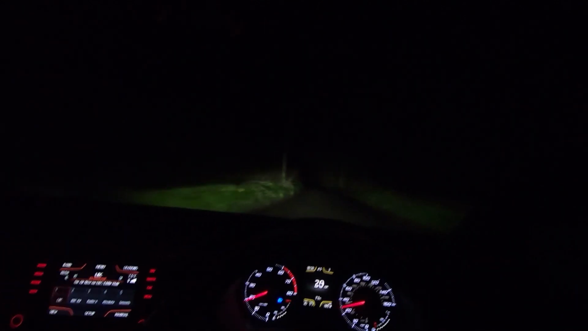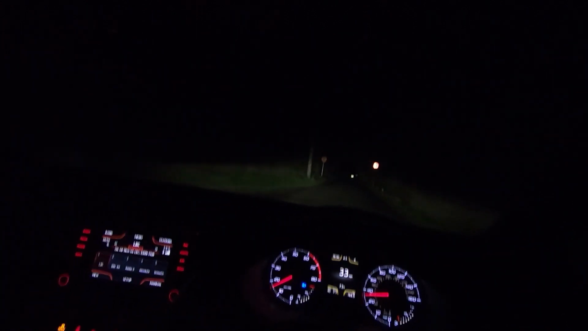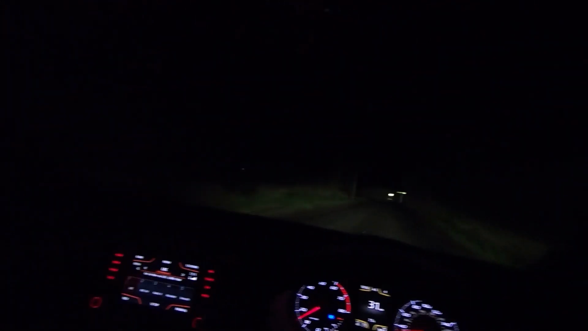It doesn't matter why you can't see. It could be a bend. It could be the sun in your eyes. Not that that's going to happen at night time, but that can happen during the day. Or it could be the glare from all those lights you get on tractors. Whatever the reason is, if you can't see, slow down, and sometimes you may have to stop. So be prepared to stop.